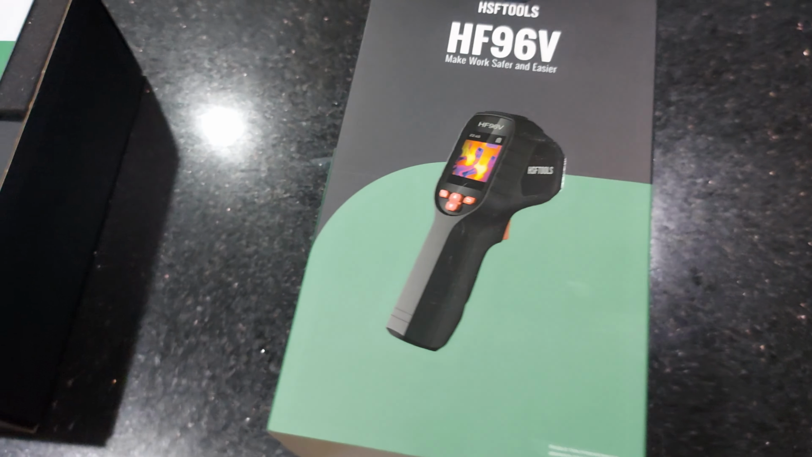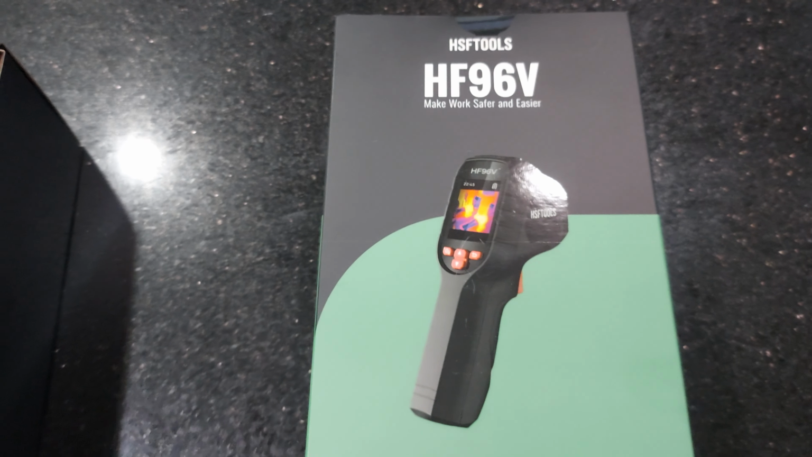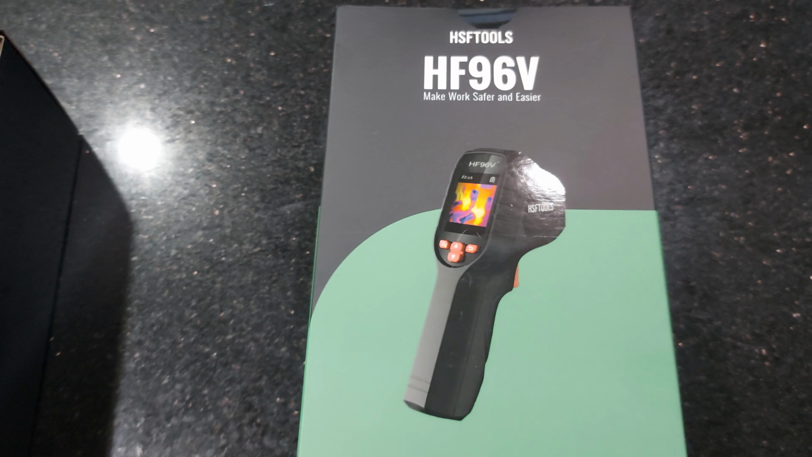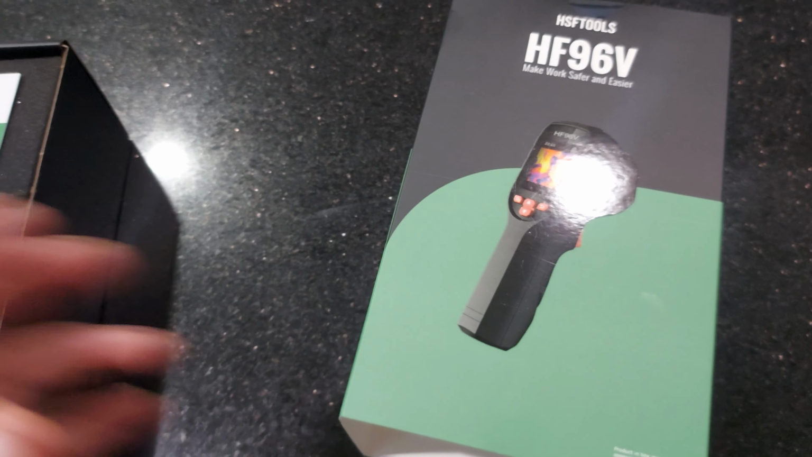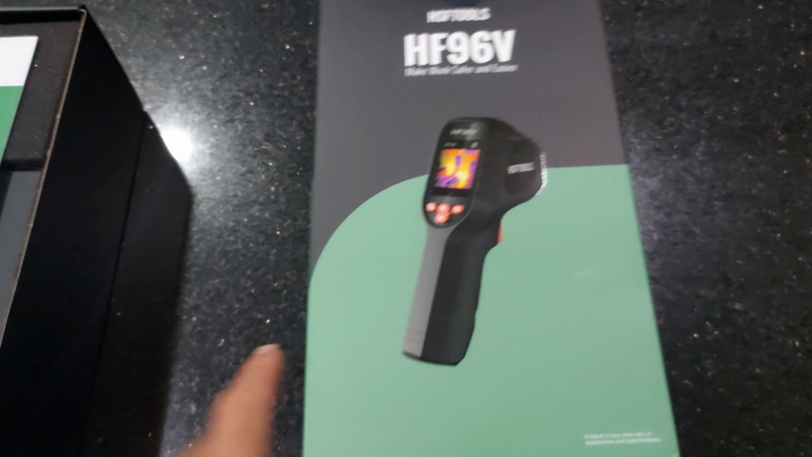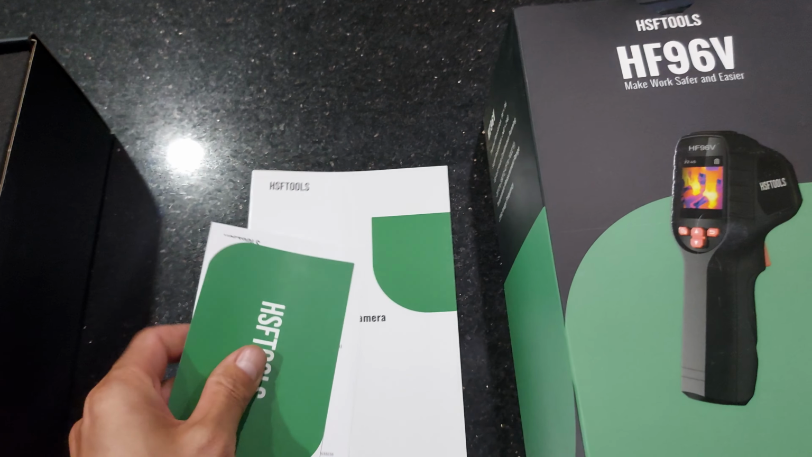I'm just going to do a quick unbox and then go straight to it and show you guys why I bought it. I'm just going to put it to pretty good use here. So this comes in a pretty good box. It's kind of like a hand scanner. It comes in this box, and the packaging is pretty nice.